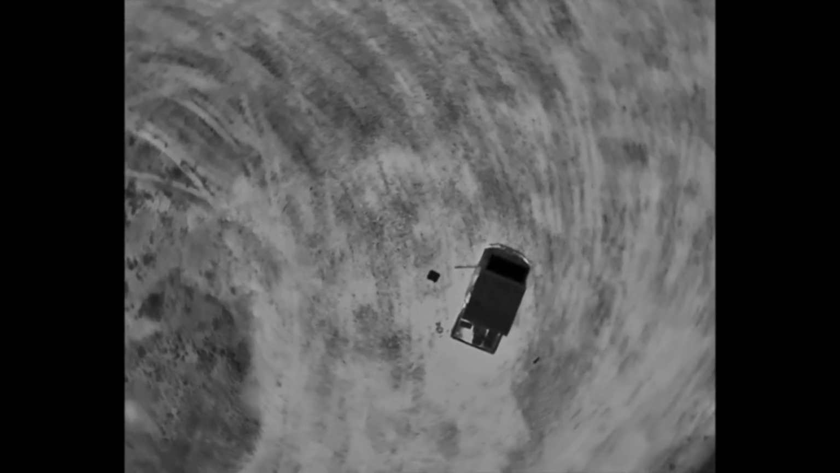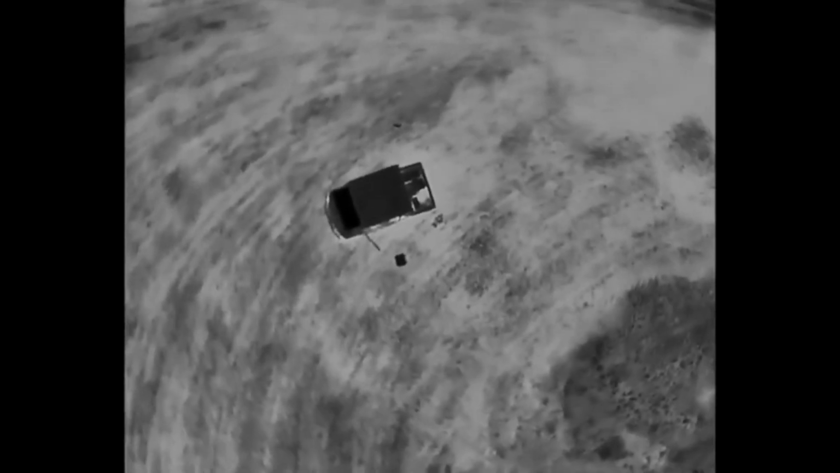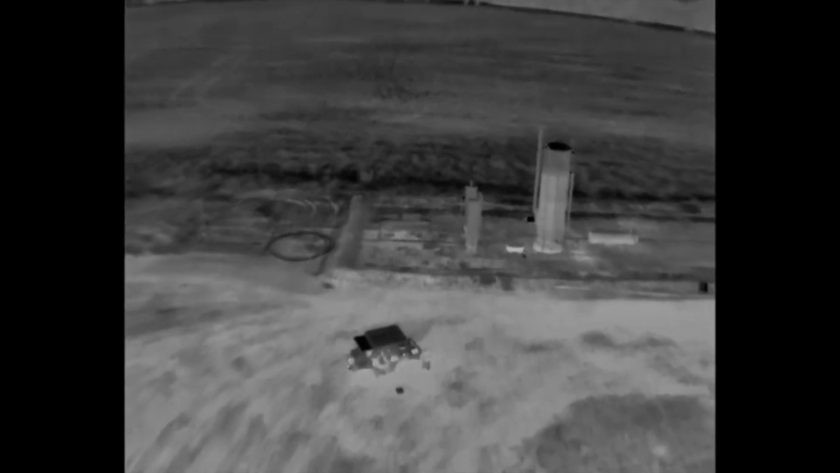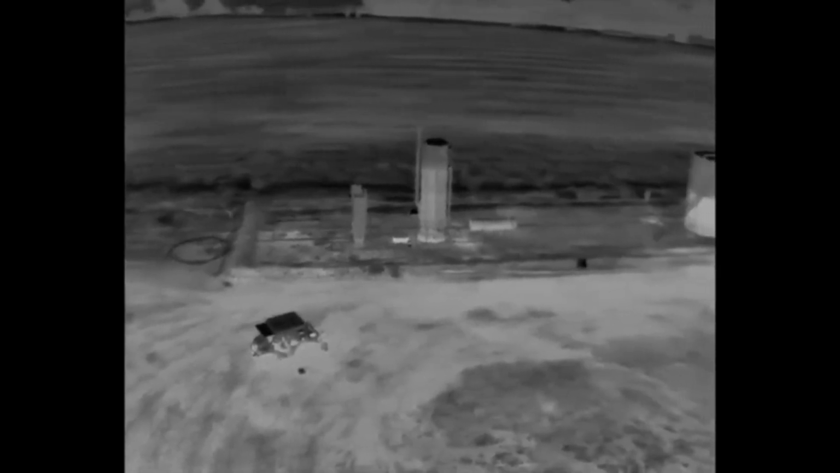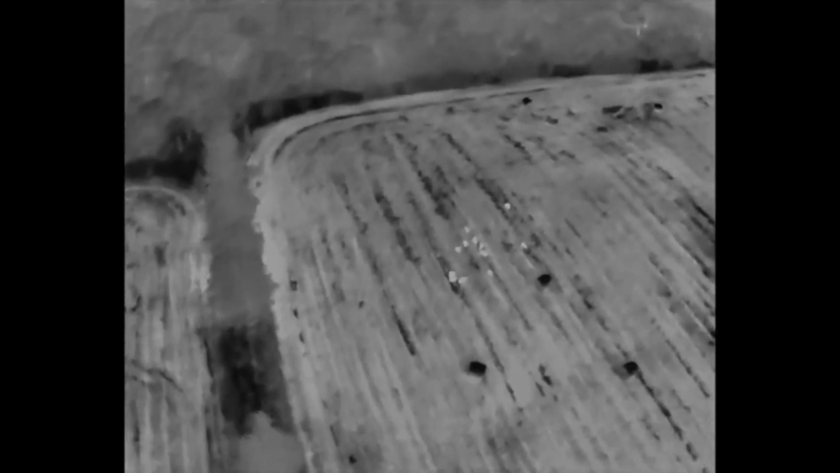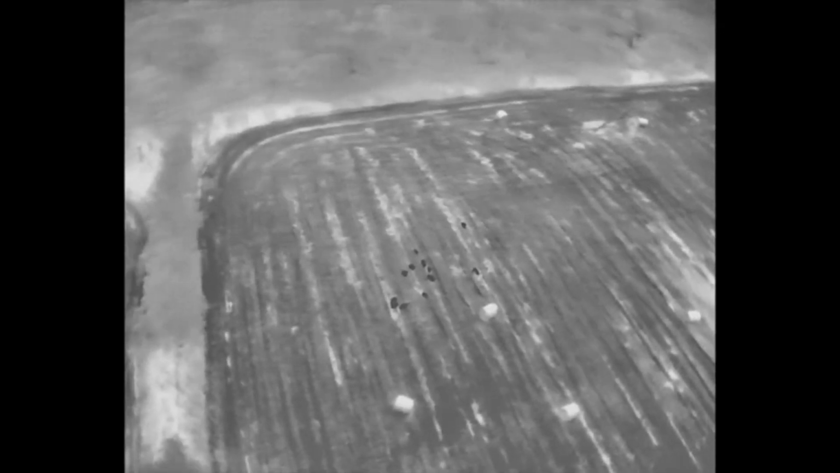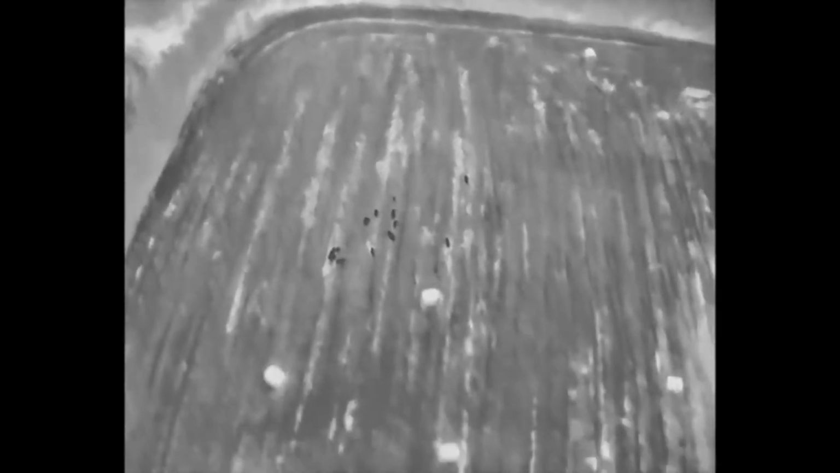So here we are running this drone the other night. You can see the side-by-side that we're hunting out of. We're running in black hot mode right now, of course. You can see the oil rig pad that we've taken off from, and you're able to view these collection tanks here and see how full they are, so it shows good sensitivity in the camera itself. Here we've located a group of hogs back in the back of this field, and we're not going to go back there and shoot them right now because it's really muddy, so we're just going to get a good video of them.